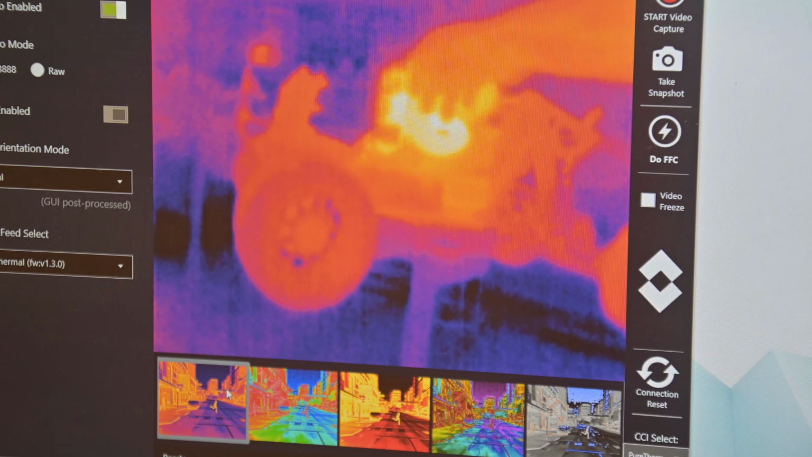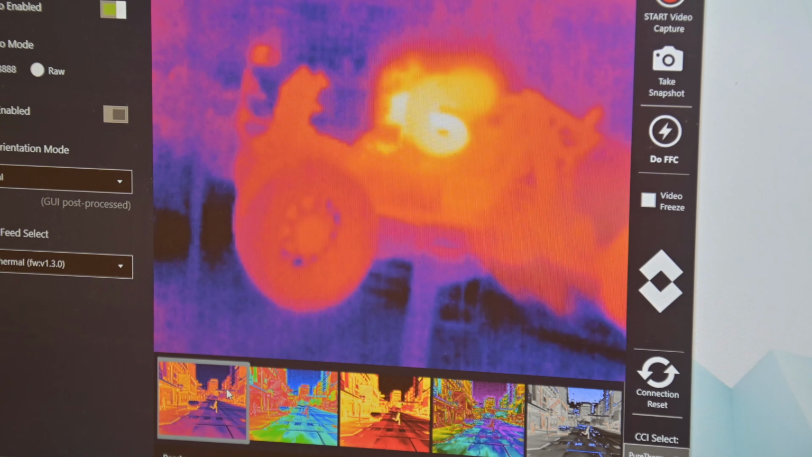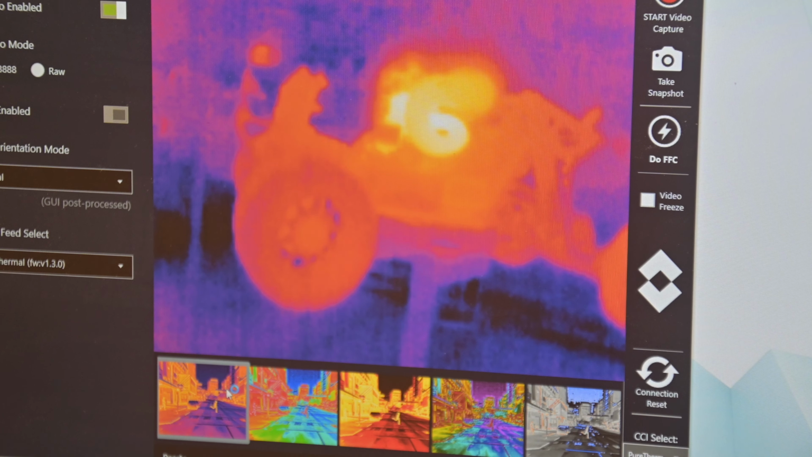Yeah, you can see right there's the servo. You can see the top of the servo right there, the heat signature coming off of that, and right there's the throttle servo. So that was starting to get a little bit warmer.